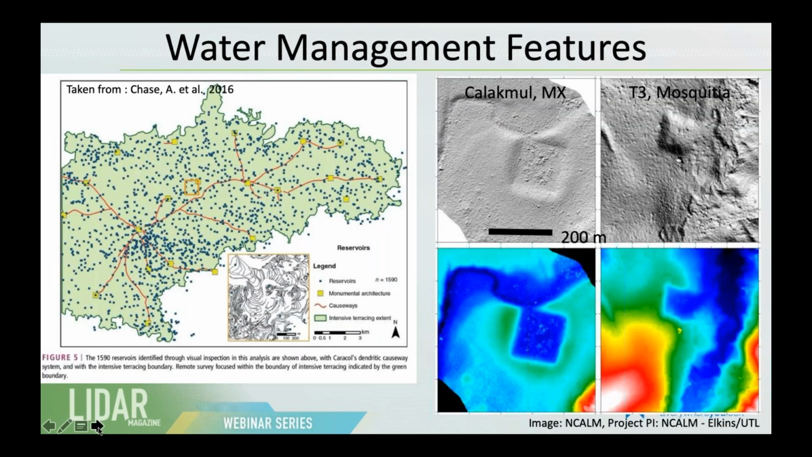Moving along. Water features, water control features. We see these all through the landscape. They were modifying the landscape to create reservoirs, to store and control the flow of water. This is in central Mexico. Here to the left, each one of these dots is an actual water reservoir around Caracol in Belize.